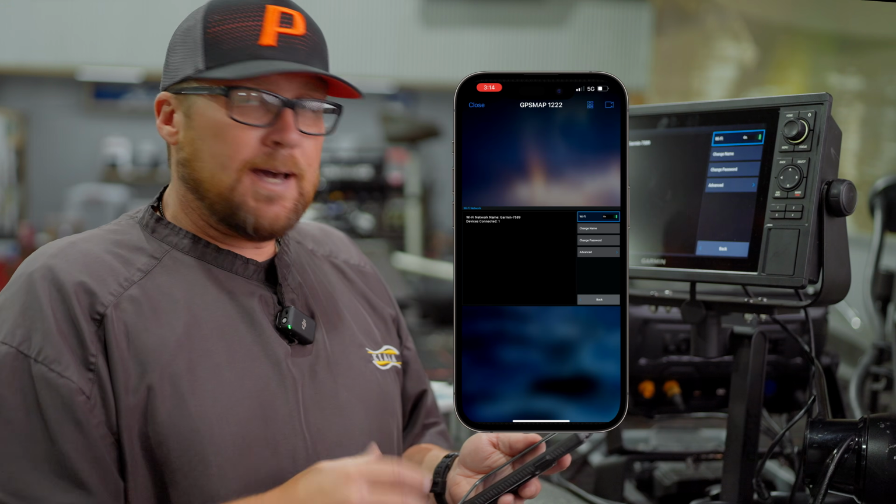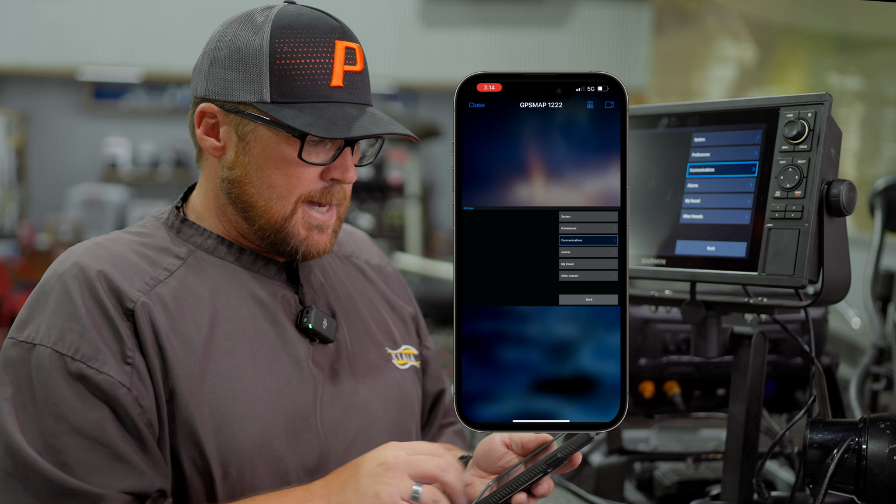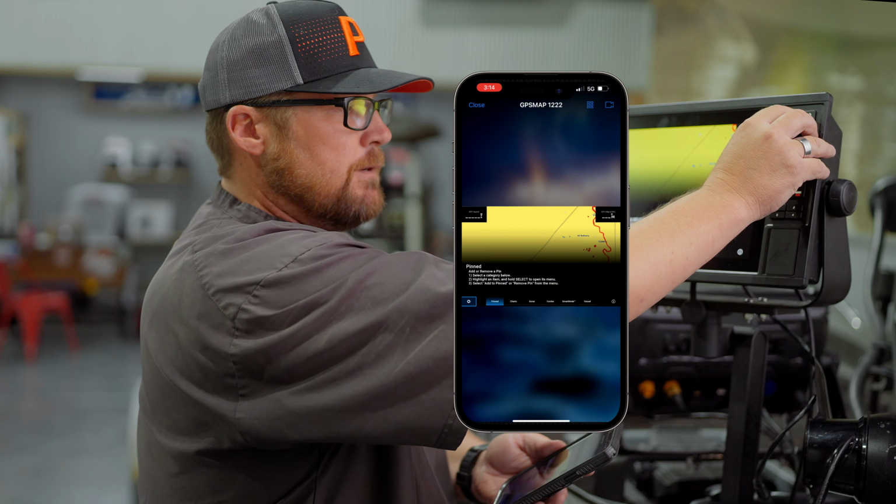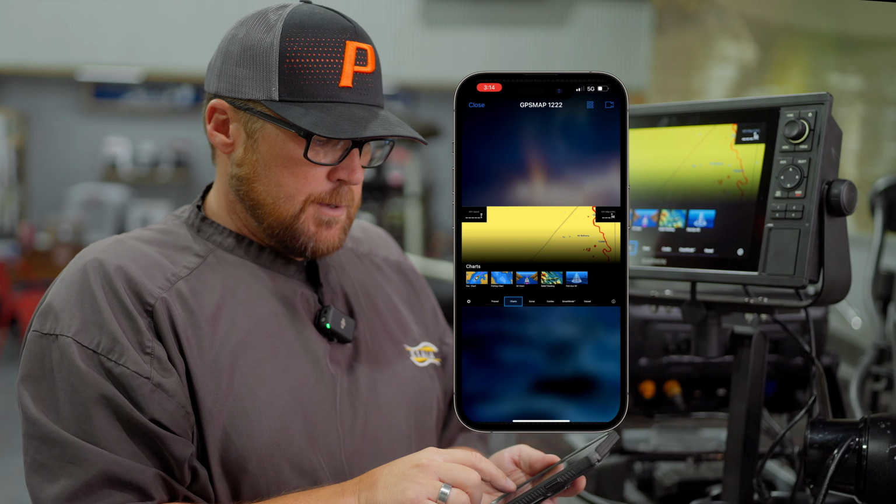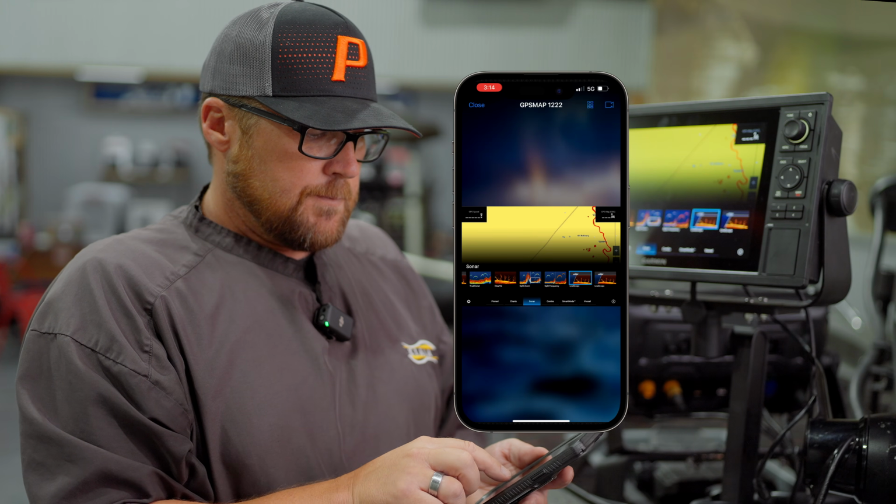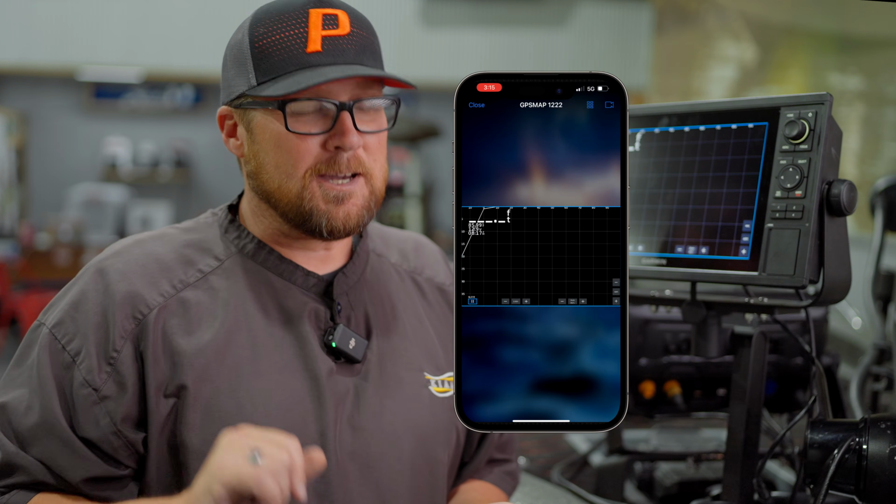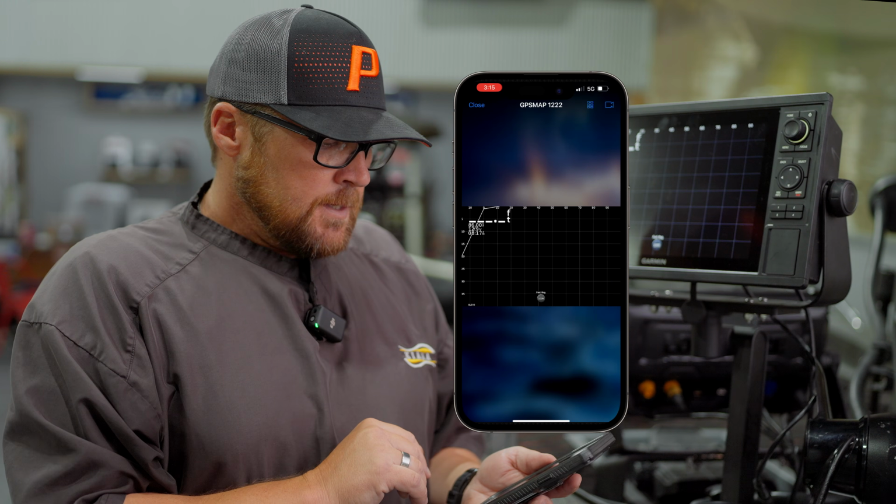So now we've got full controls of this unit. I can hit back on my screen, and now we come back to our main menu. Again, I can either rotate my phone and do that, or I can do it on this screen. If I come over here to sonar, scroll over, and go to my live scope, now we see my live scope is up. Obviously it's not going to show anything because we're not in the water, we're in the shop. But now we can see it full screen here.